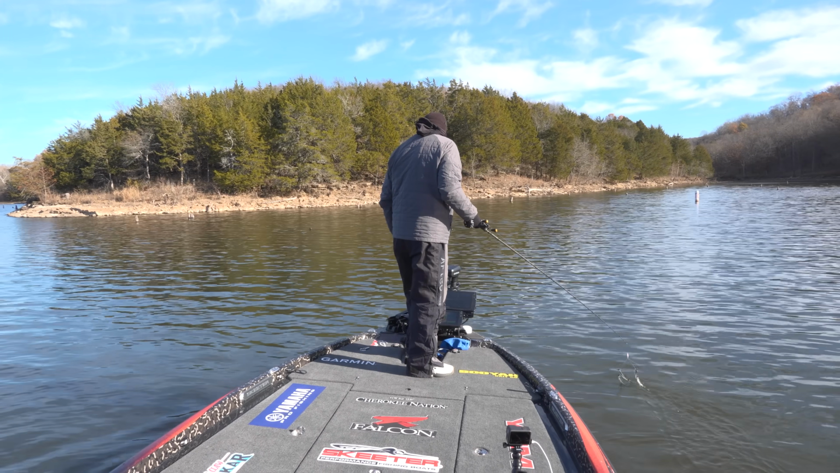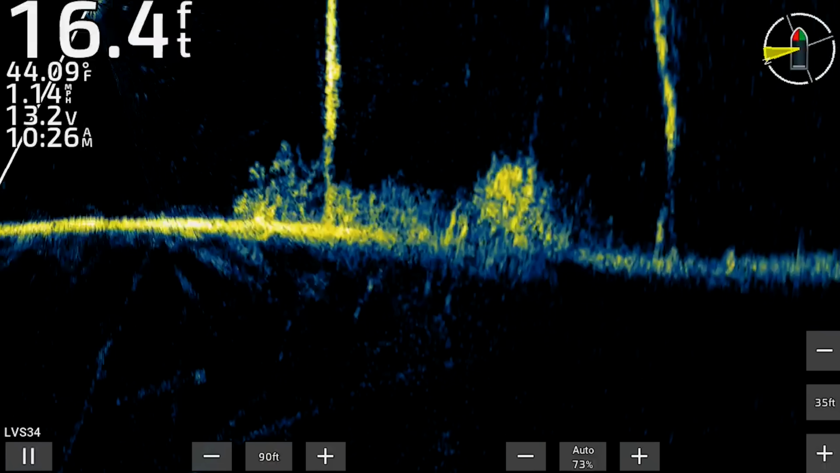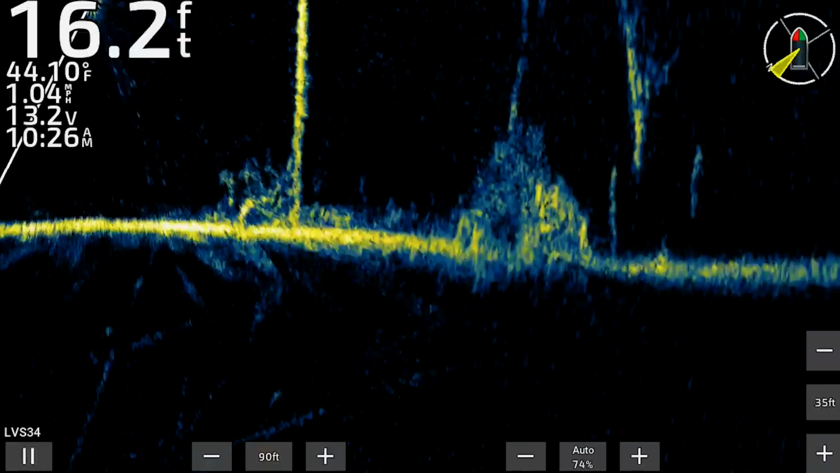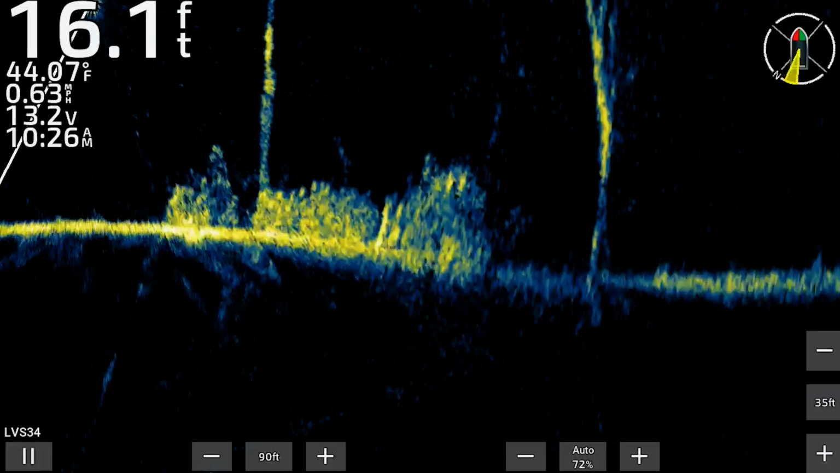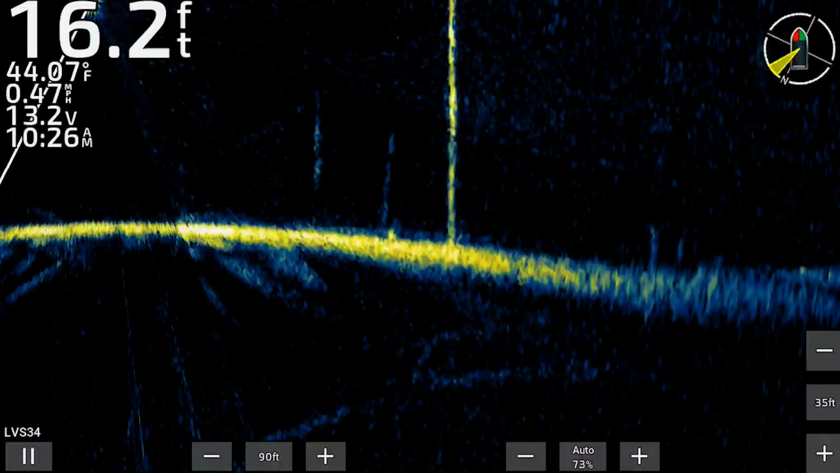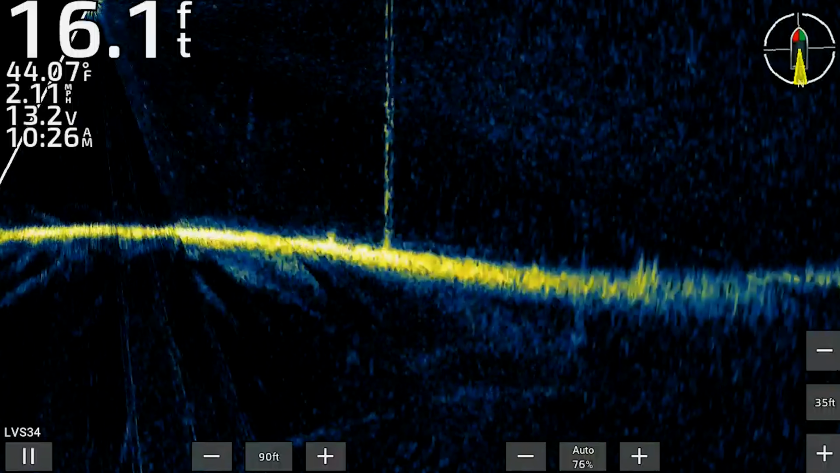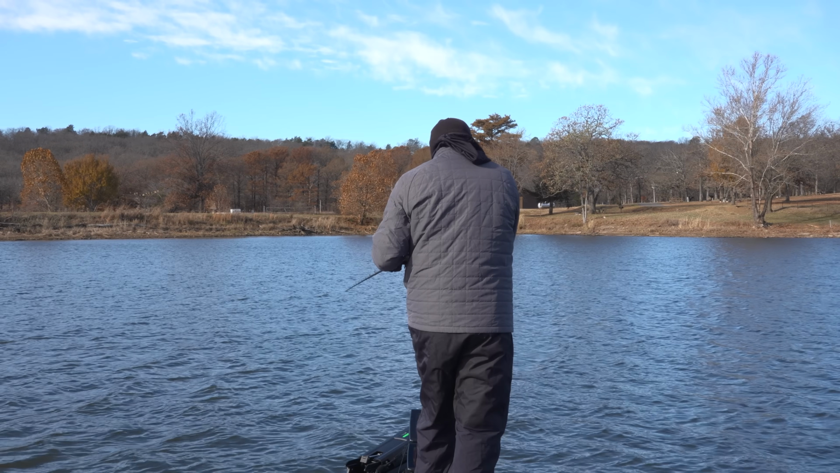But there's one sitting on the top of that tree right there. And he's so tight that I don't know if he's a crappie or a bass. You know, right there I see a big old brush pile. I see one laying right there on the corner of it.